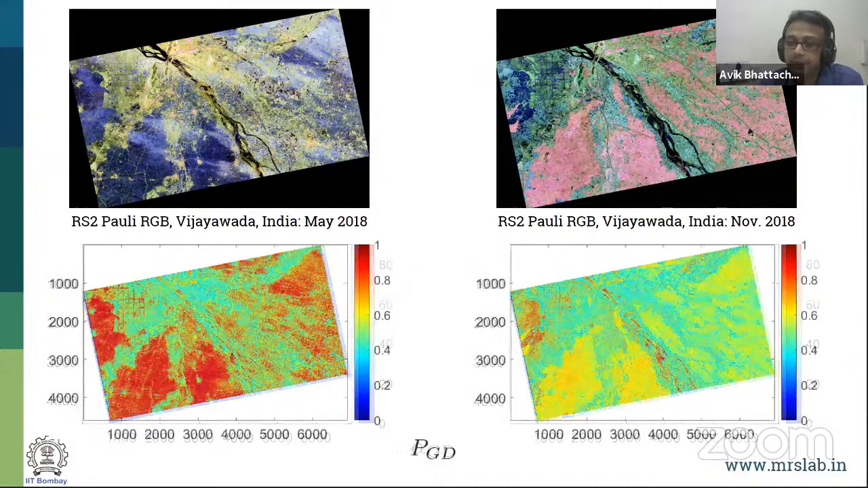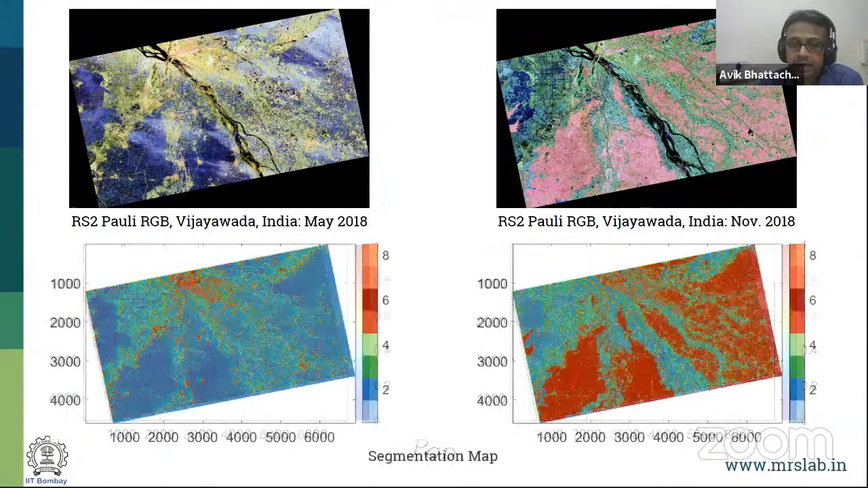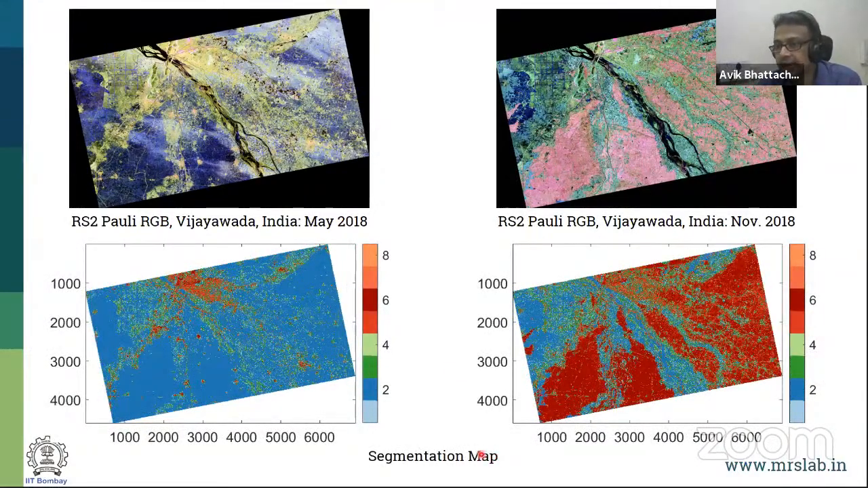If you see the purity parameter, when nothing was there, the scattering was pure. When the rice has grown, fully grown, you can see that the purity has decreased because the amount of randomness in the scattering has increased. If I use the segmentation, utilizing again the same thing as I showed before, the alpha and the purity, you can see that here you get fewer classes. Only over here you can get the urban area. This is the urban area of Vijayawada, a city in the south of India.